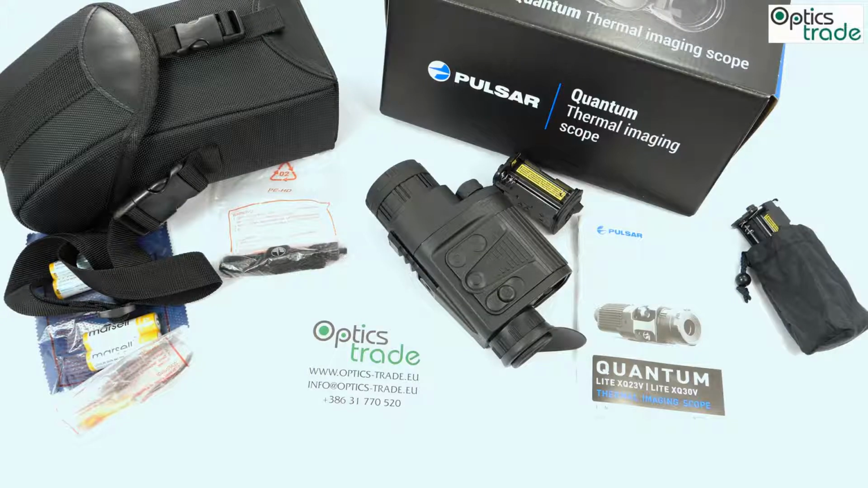In the last couple of years, a lot of different producers came to the market with thermal imaging scopes and monoculars under 1,000 euros. But they mostly had very limited use because their range of detection was so short. It was like 200 meters in most cases. Not the same with these Quantums. They come with a really affordable price. They are above 1,000 euros, but still 1,400, 1,600 euros is not that much for a thermal imaging scope, since this technology even a couple of years ago cost 3,000 euros and more.